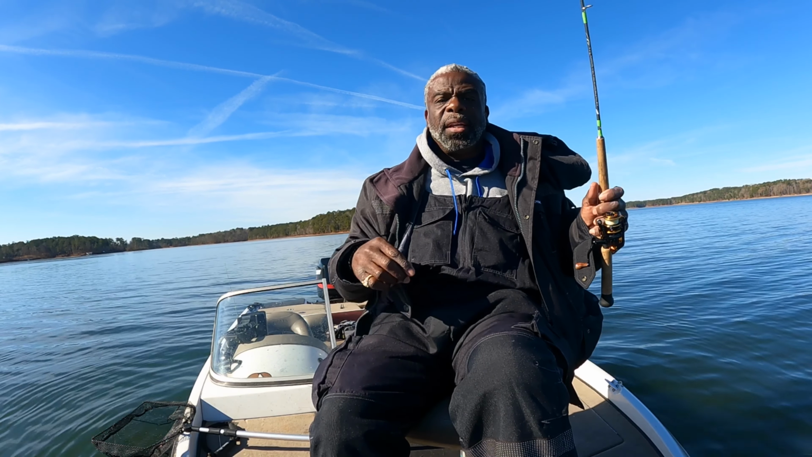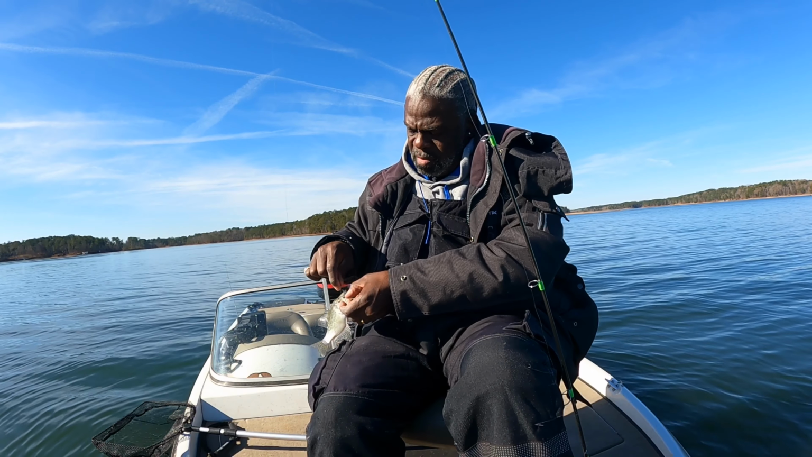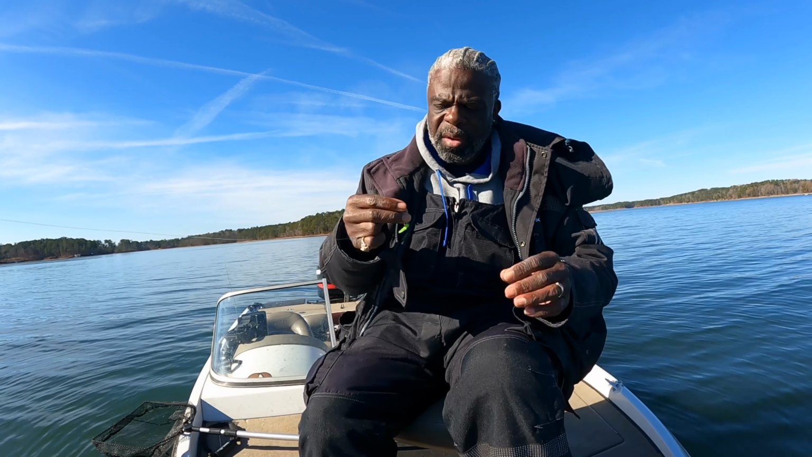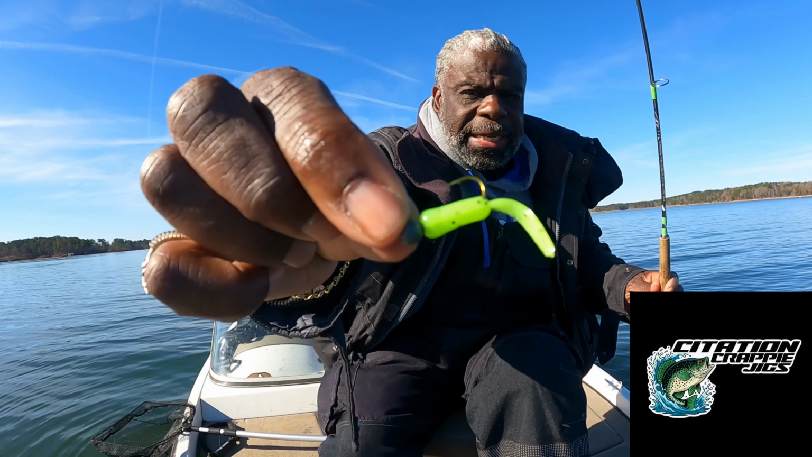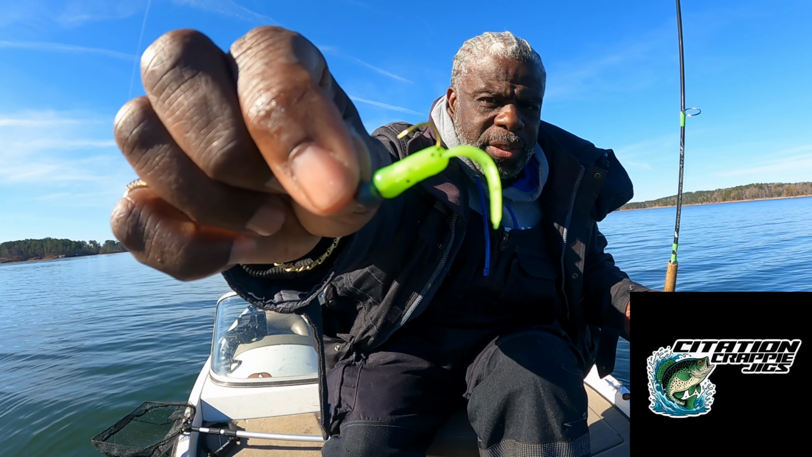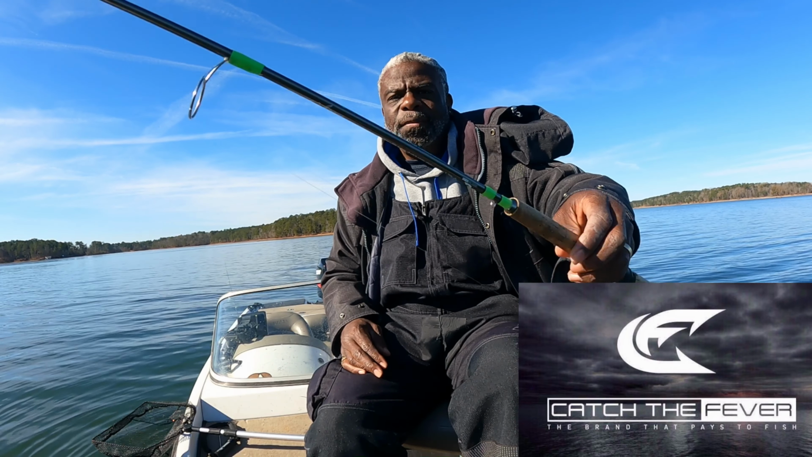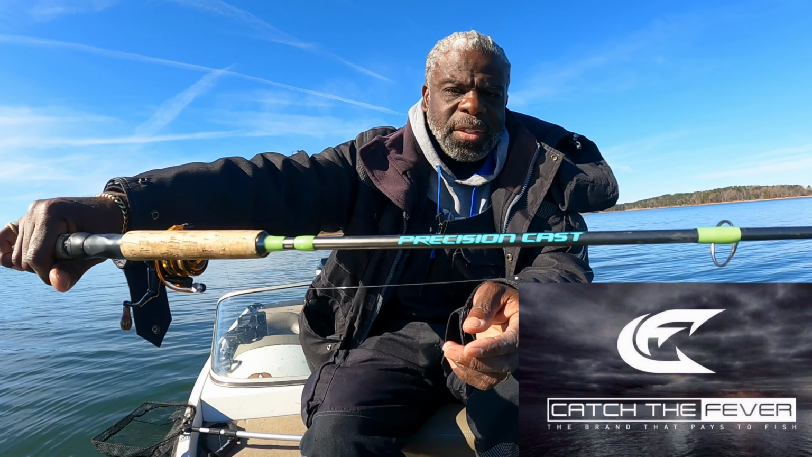Yeah, I gotta say that water's kind of clear, seeing these fish come up. Little fish hit this big old 1/16 ounce jig here. When I'm using the 1/16 ounce jig, here's what I'm using. This one is a Conley Stone Citation Crappie jig. This one is a Fulton Green 1/16 ounce jig head. And I'm using that on my precision cast Catch the Fever rod. It's a 6'6".